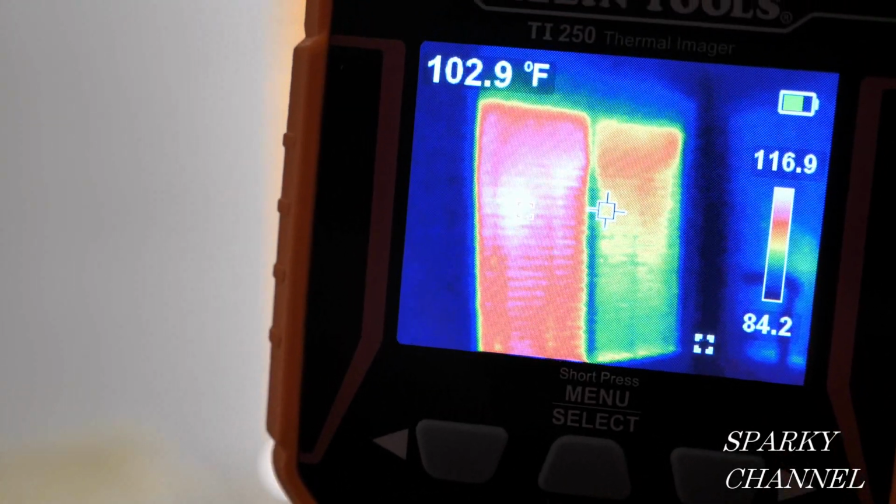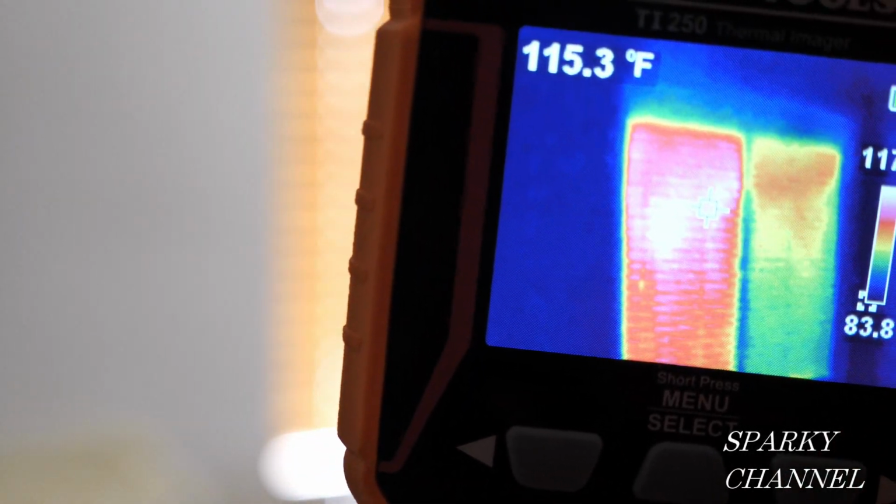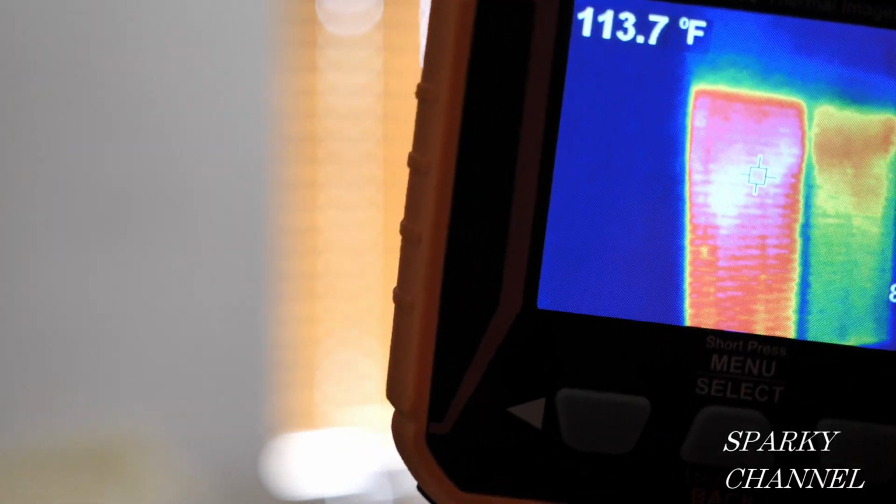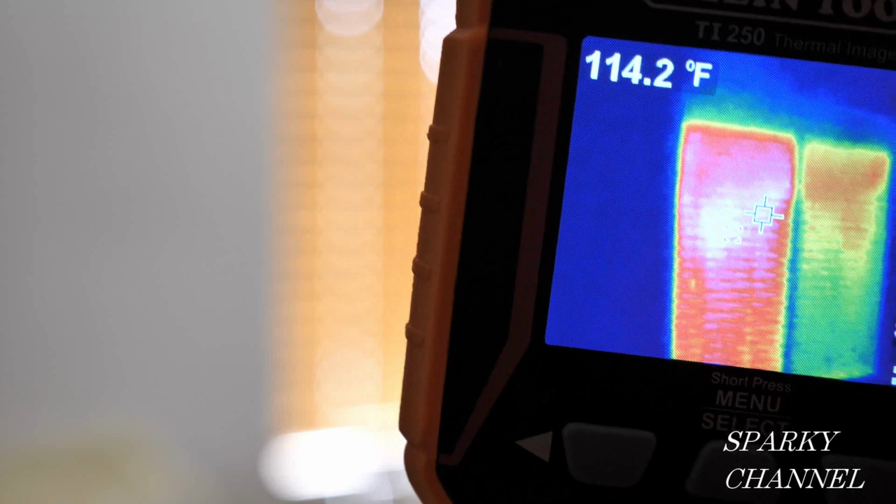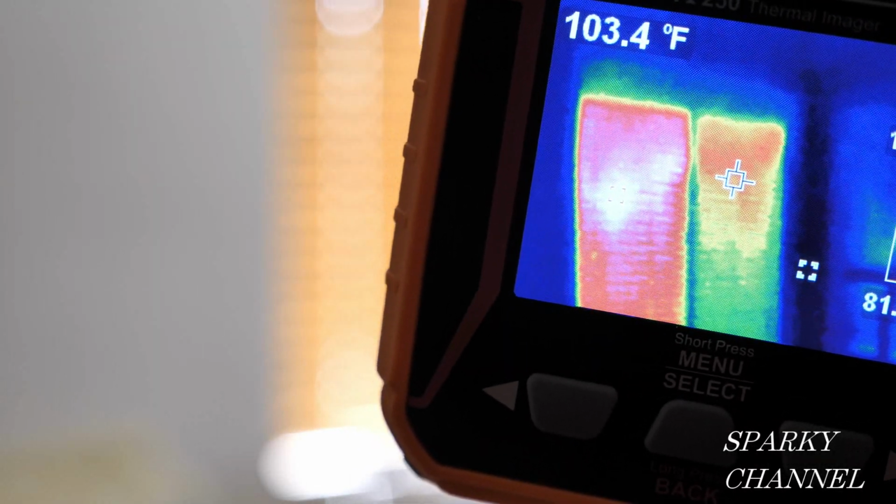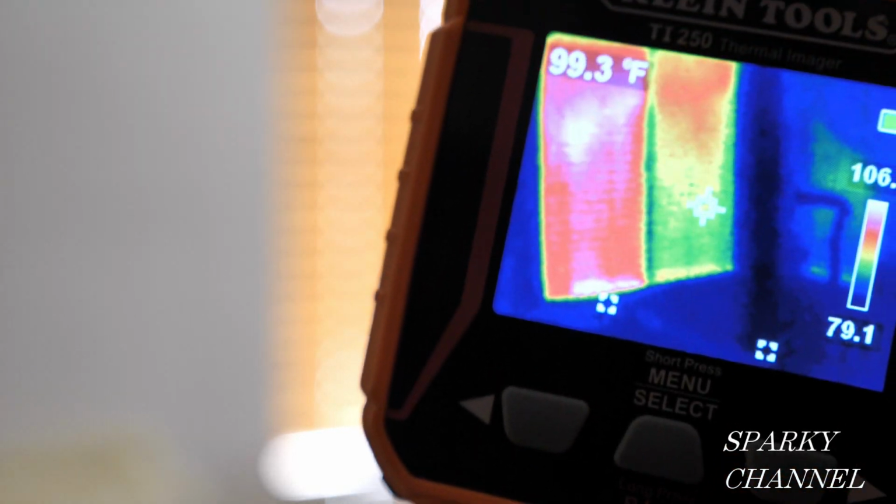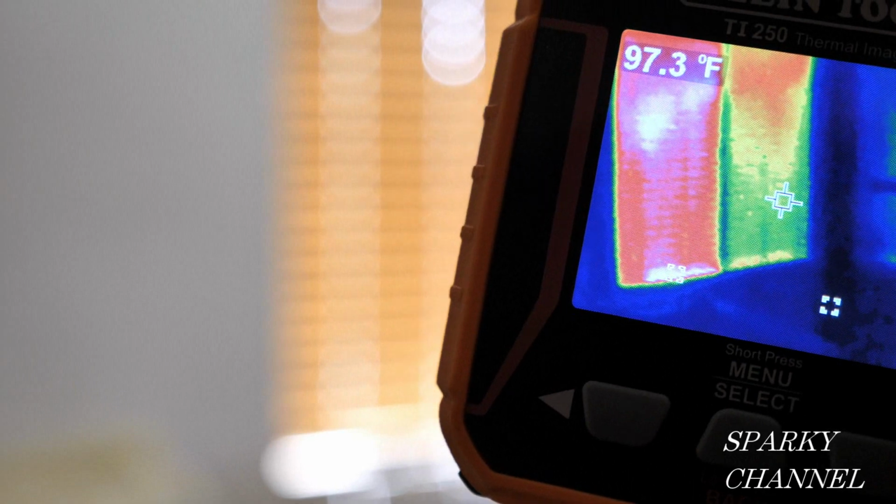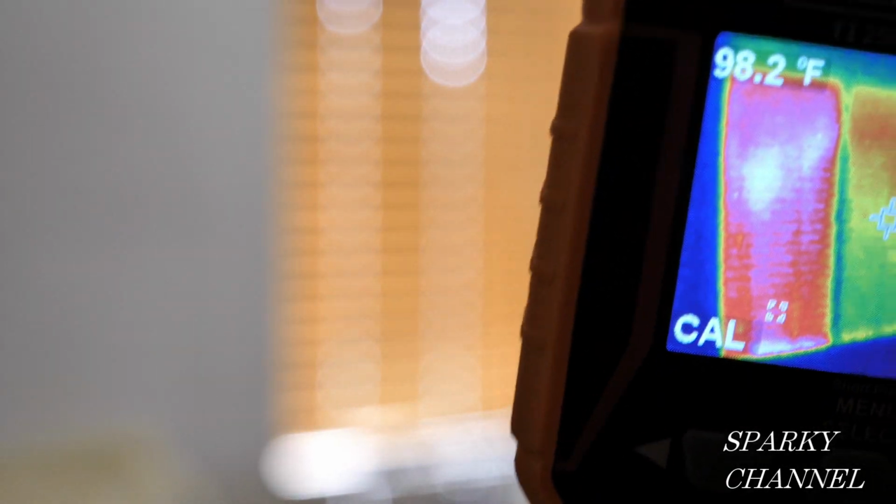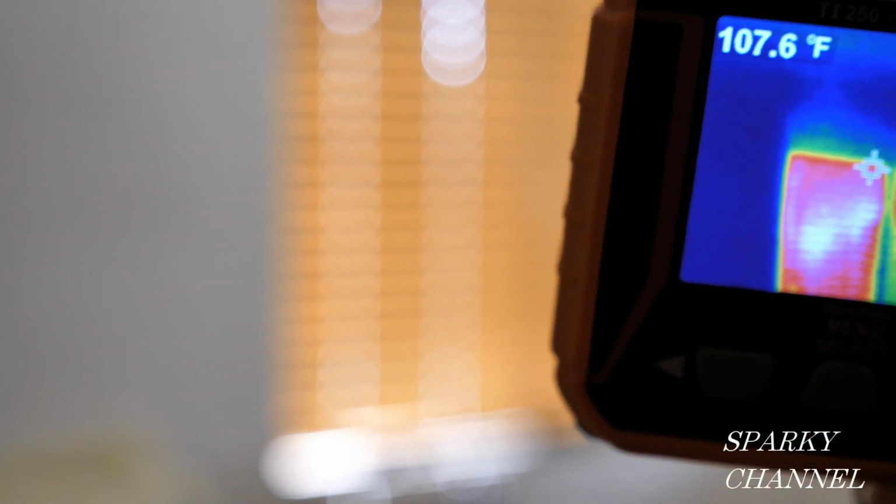If you can see, it's 102 degrees of that window. If I turn it this way a little bit, you see the crosshair goes right into the hottest area, and it's 114 degrees. I go over, watch the crosshair, I go over to the other side of the window, it's only 104 degrees. And if I turn it like this, and go down to the green area of the window, why, that's only 97 degrees. So we have quite a differential going on in different parts of this window.